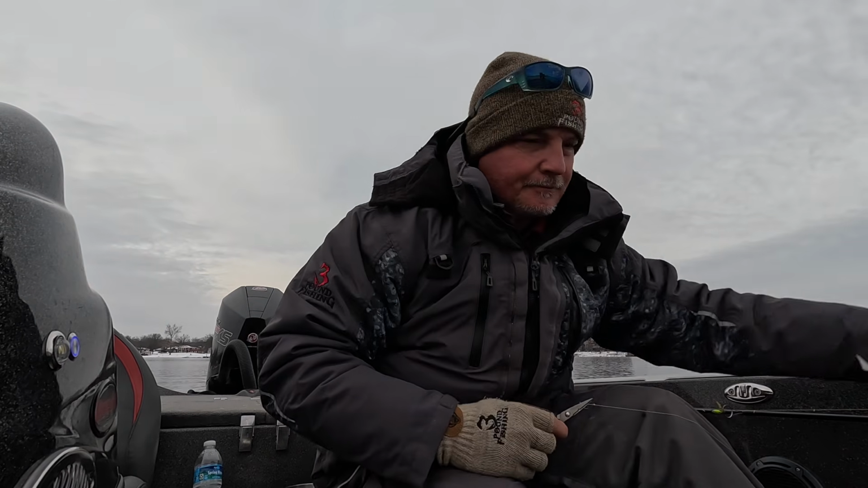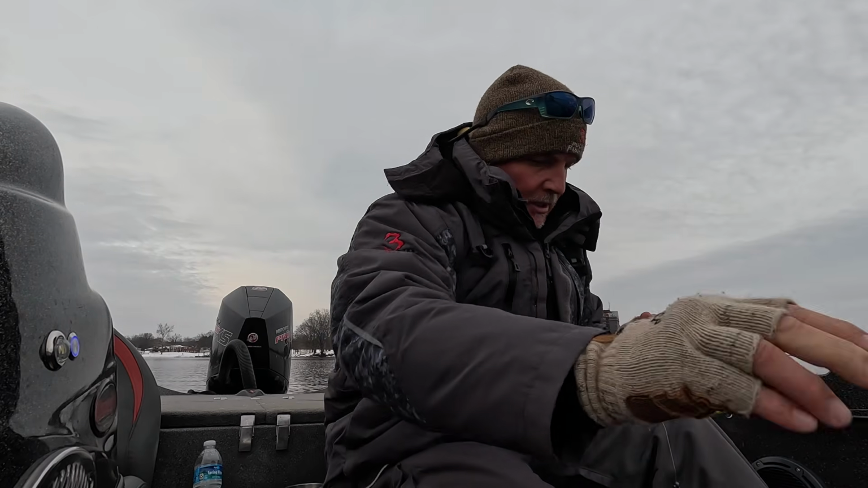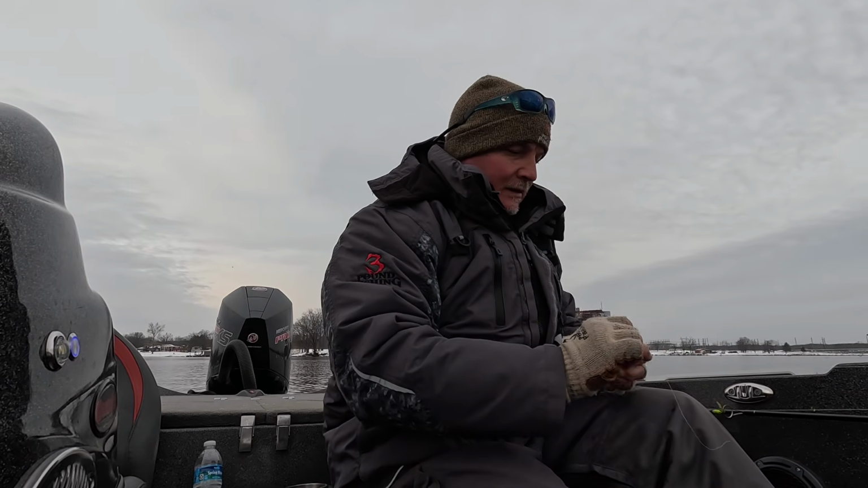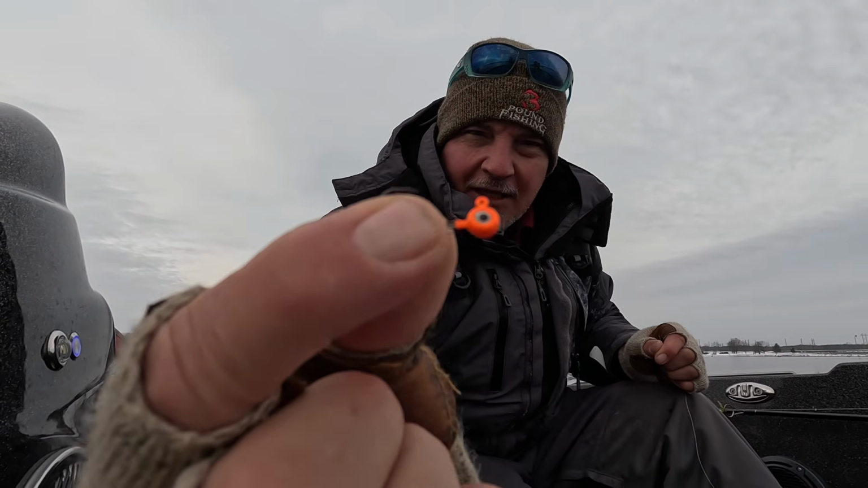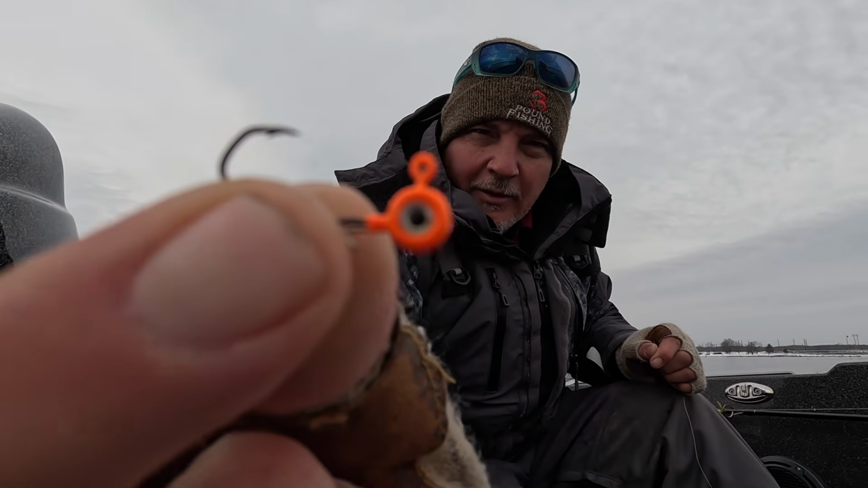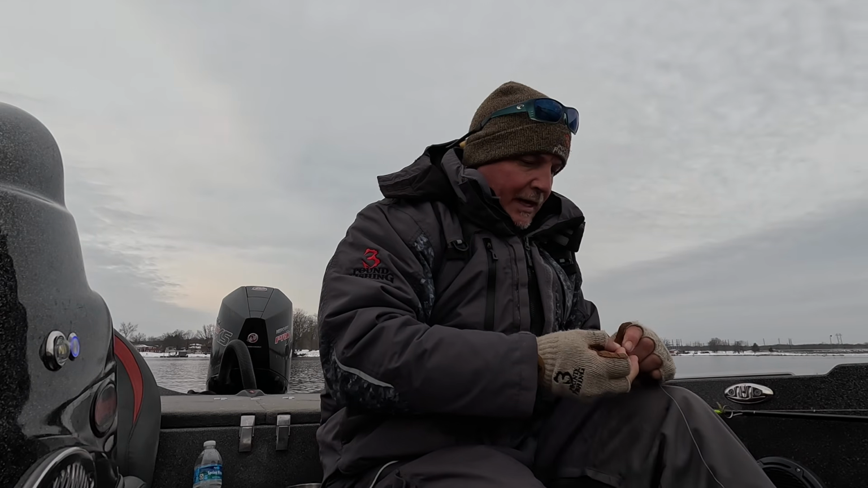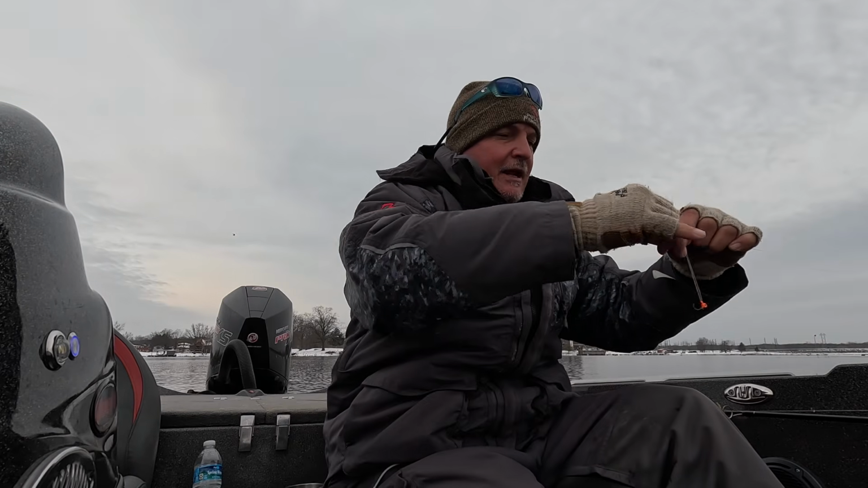And we're only doing that because, you know, we're getting some action, but we're not getting a ton of action. So I'm always willing to try to see if something changes that. I'm going with an orange jig head. This is our 1/32 ounce jig head. We have them on the website. We have a number of different colors, chartreuse, black, you name it. They're incredible jig heads, just flat out jig heads, not hair jigs.